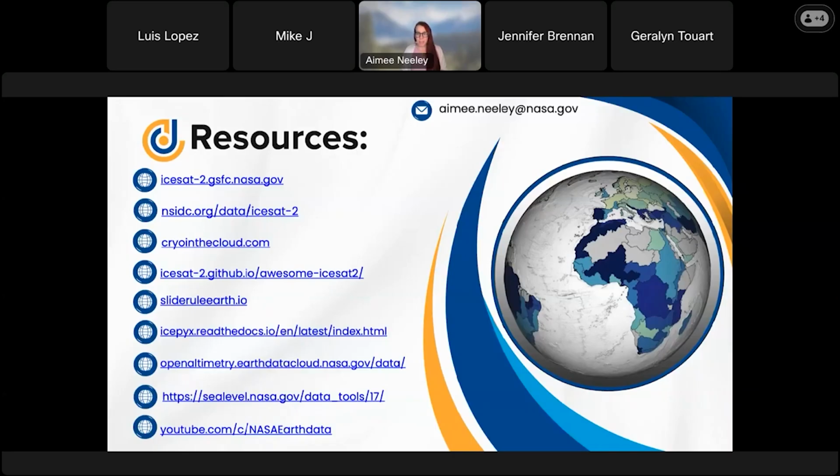And lastly, I like to throw this slide in just to show how many different tools and resources we have. First, the ICESat-2 website, and then we have the NSIDC, which is the data repository. For ICESat-2, we have cloud computing, we have GUIs, we have Python notebooks. There's so many amazing things that have been created by very smart people to make this a lot easier for the rest of us. So I would highly recommend, especially if you're interested in other products or interested in different tools, that you explore these options.